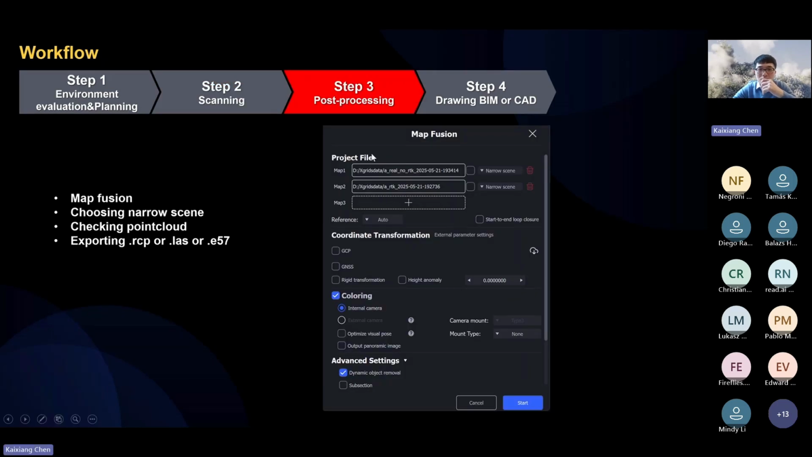During the post-processing, I chose the map fusion function. I chose the point clouds, and here it's very important that we choose the narrow thin mode. It will help XGRIDS Studio increase the map fusion success rate. Later in the coloring, I chose internal camera and dynamic point cloud removal, and then I started to process the data.